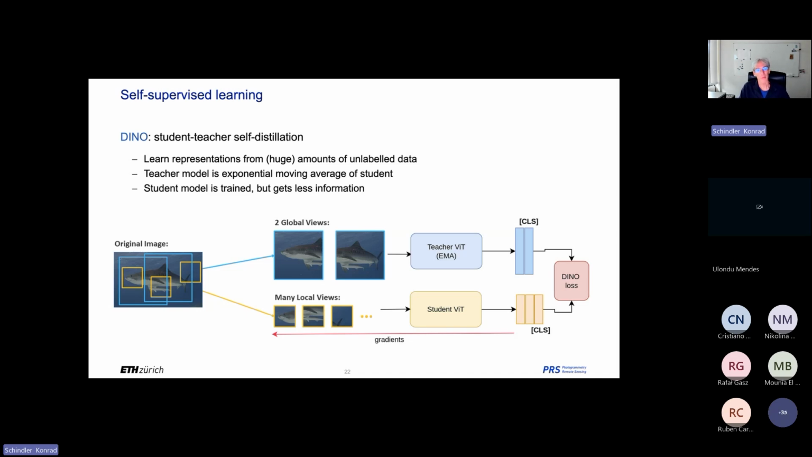So you can have this pure reconstruction, masked autoencoding, but the most successful version at the moment is this self-distillation version. So you have two models. One's called the teacher, one's called the student. It's a bit confusing because they are actually not of different size. And one model has an easier task in some sense.